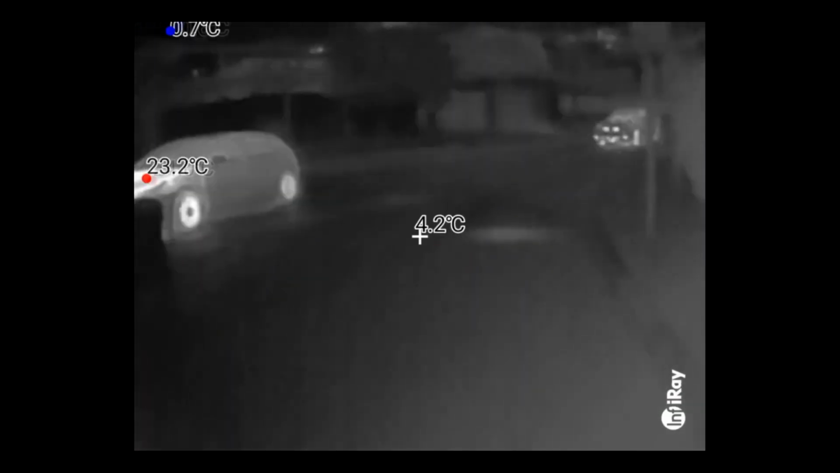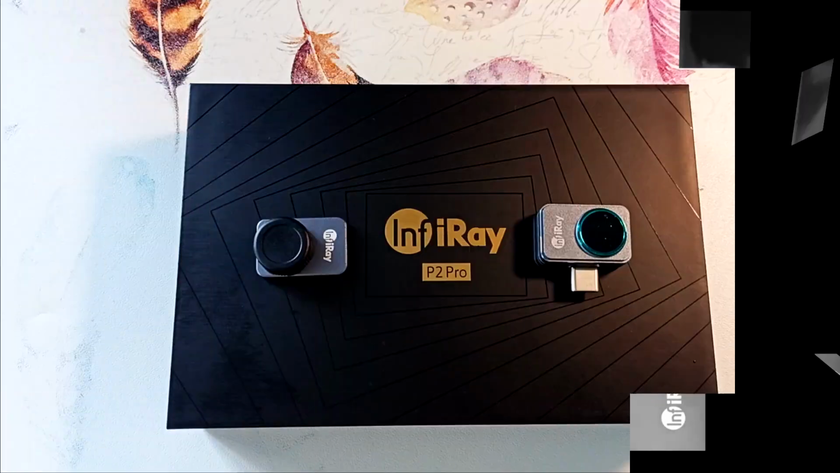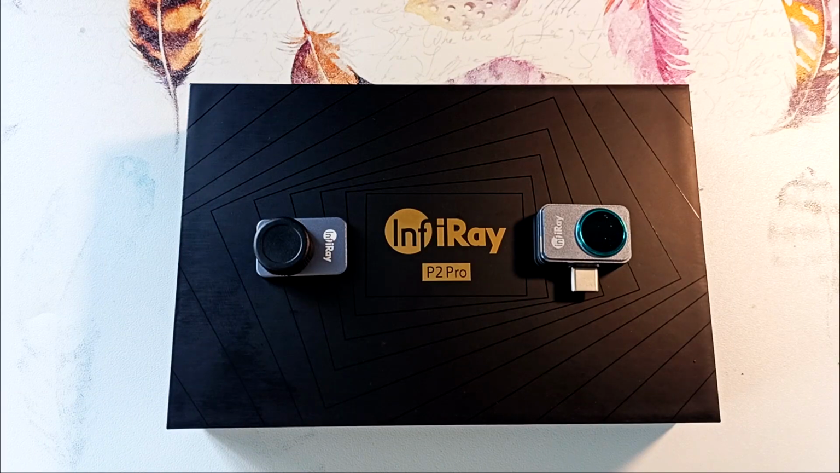Eighth, such a device will help you better navigate the roadway in poor visibility conditions, since people, animals and heated cars are clearly visible. But a thermal imaging system for cars has already been developed for this purpose. In fact, it is a fast thermal imaging camera that uses the power and processing capabilities of the smartphone's processor.